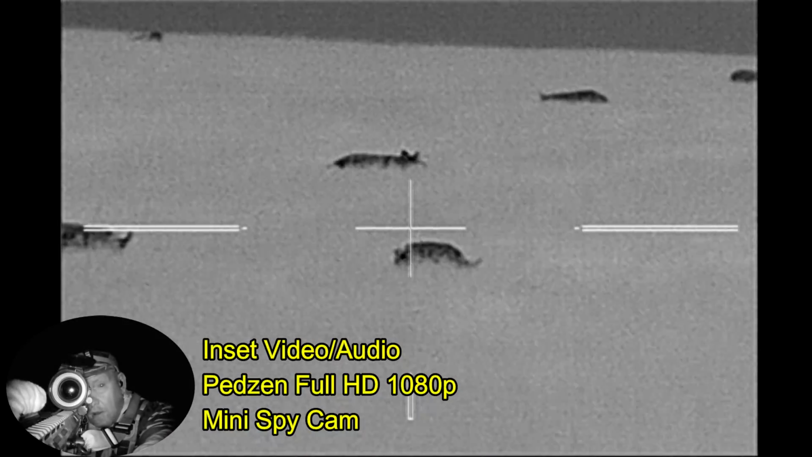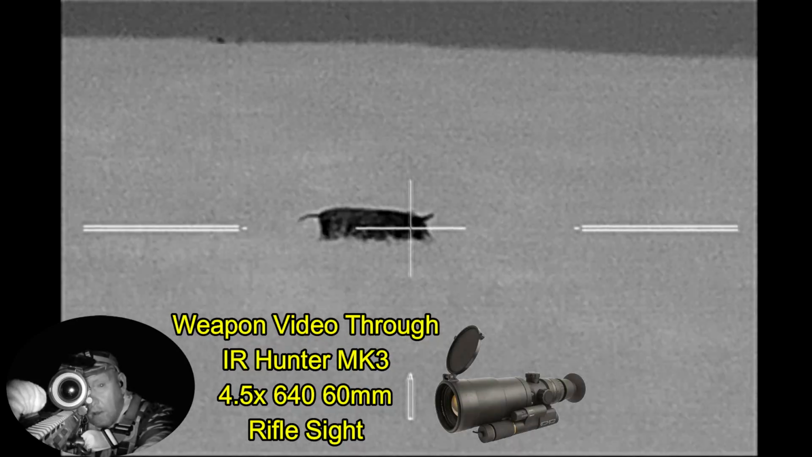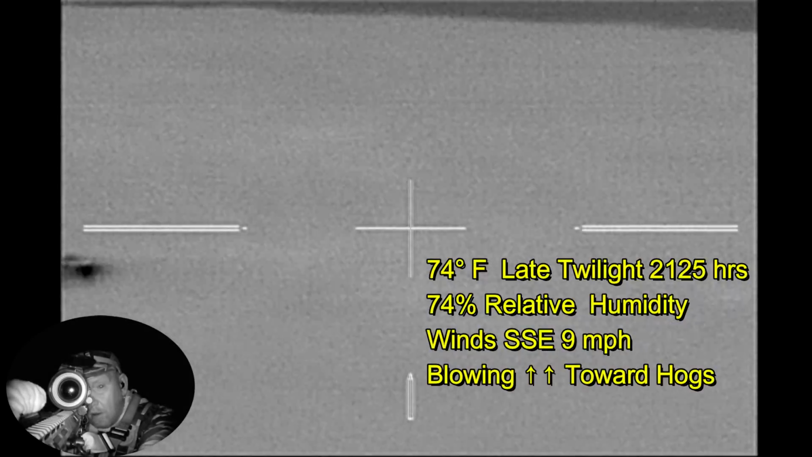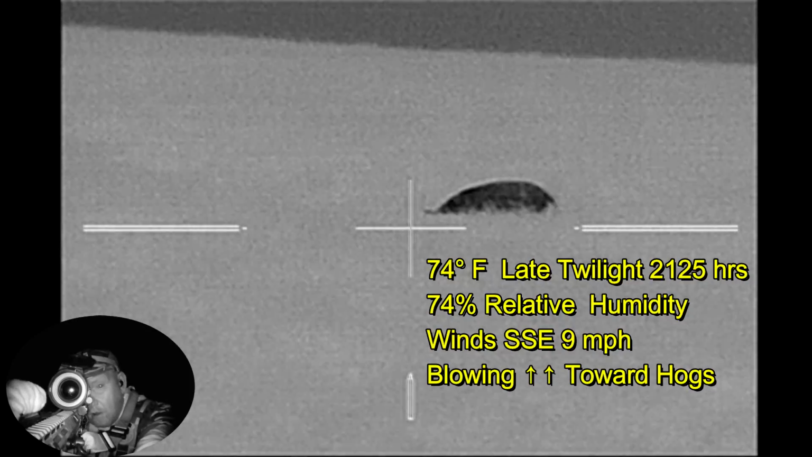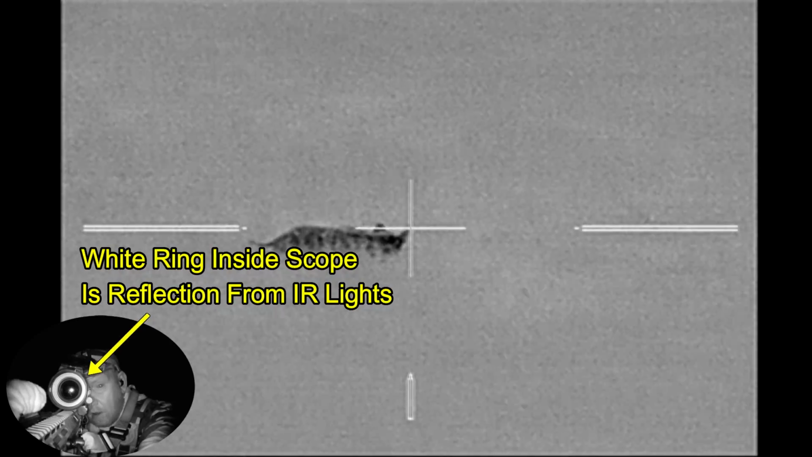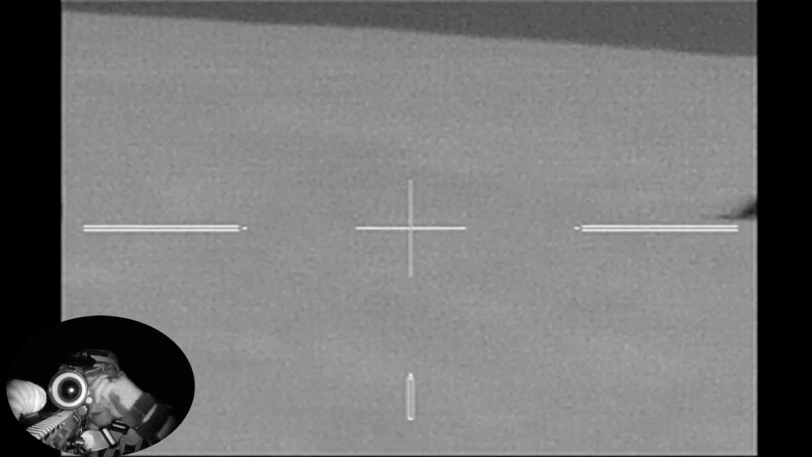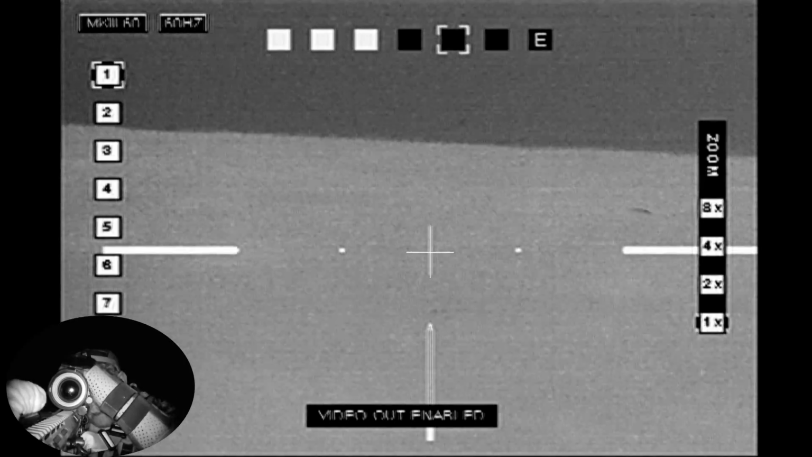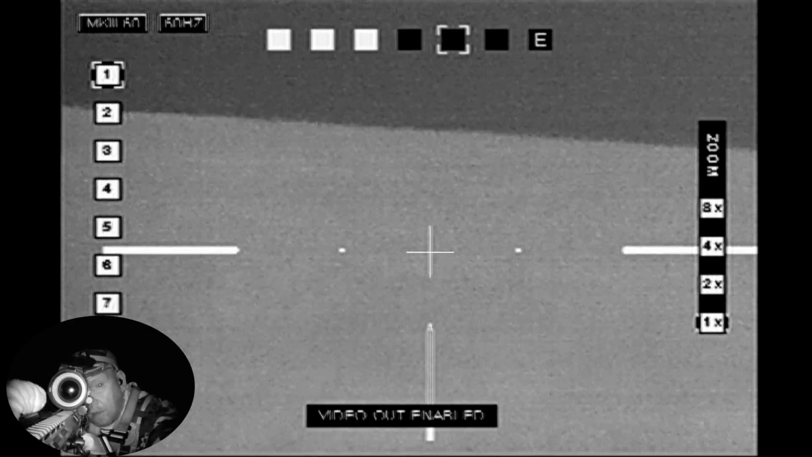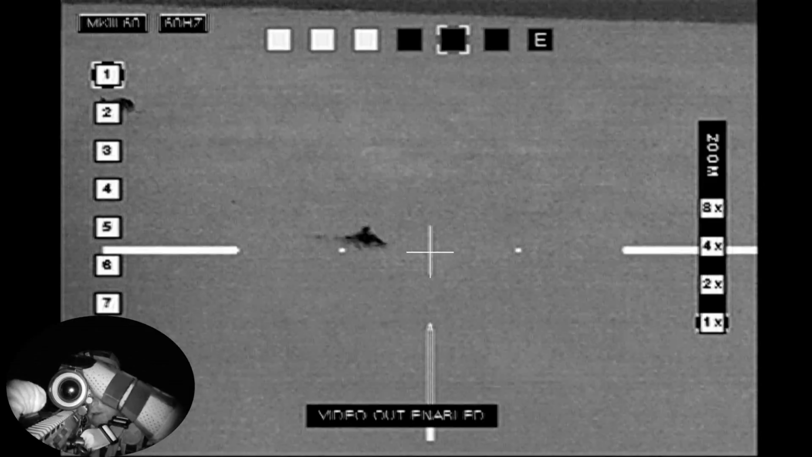As you can see, the hogs are pretty spread out right now, and I'm going to have a lot of trouble distinguishing between boars and sows. And not only is the hay high, but I'm also dealing with the fact that the wind is blowing towards the hogs, but fortunately they're preoccupied with eating, and so they're not paying any attention to me. They say you can't beat a hog's nose, but you can if the hog beats itself and isn't actually sniffing the air to find out if there are any threats around. So they haven't taken notice of me, but I'm not going to try getting any closer.